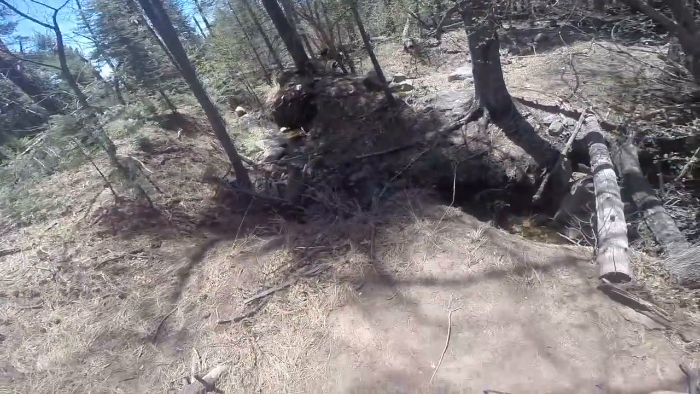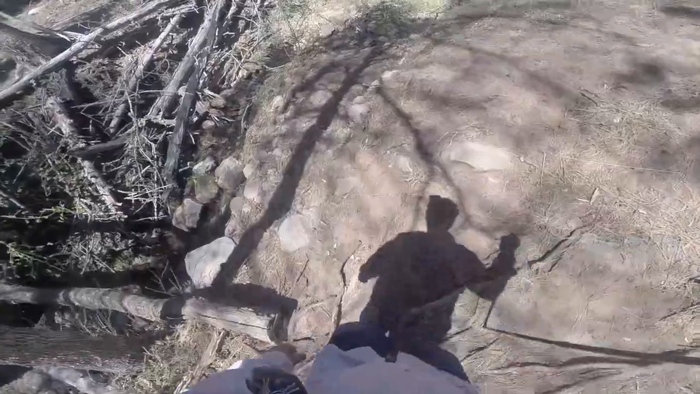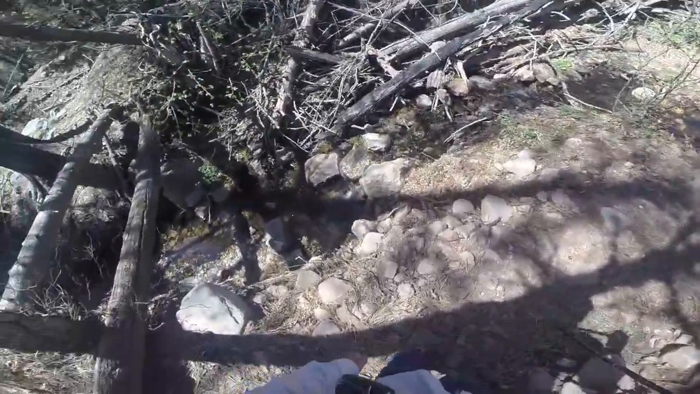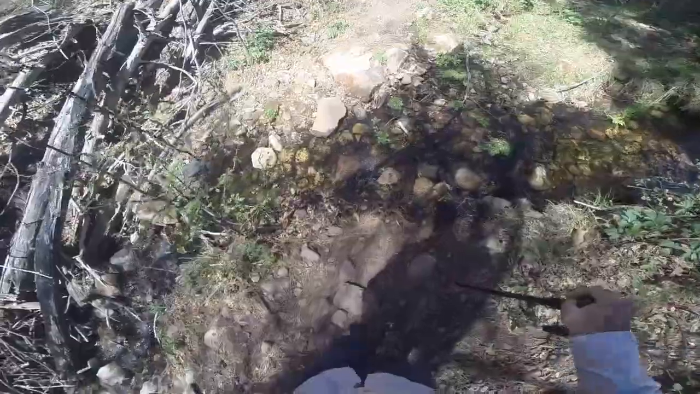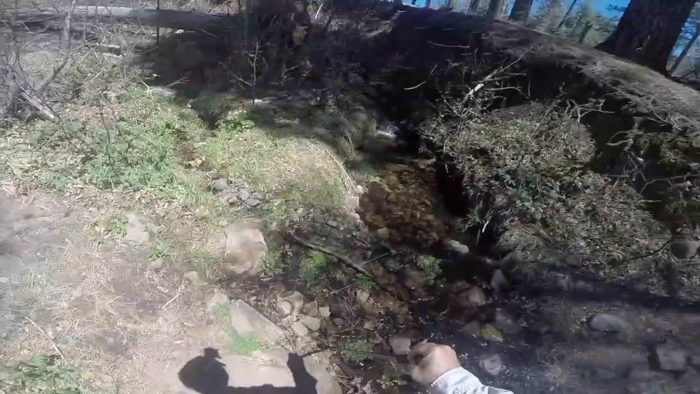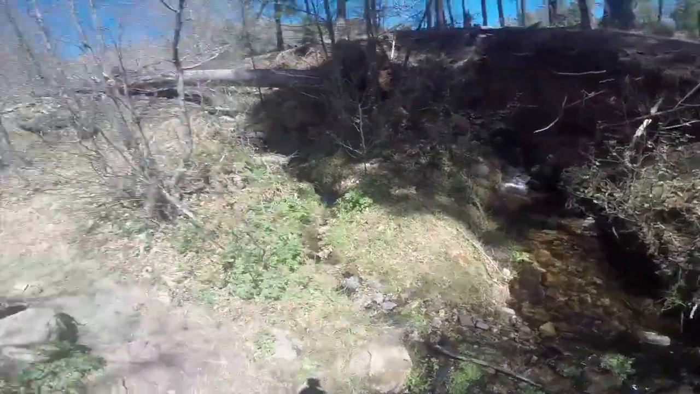Well, looks like this water is still flowing pretty good. I guess I'll find out this summer whether this is flowing all year. If it is, well, then the animals are certainly going to do well. They'll have plenty of fresh water.